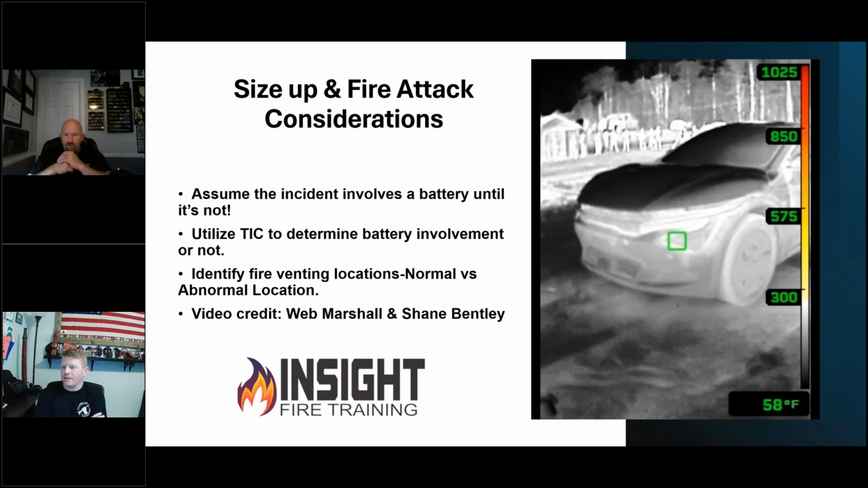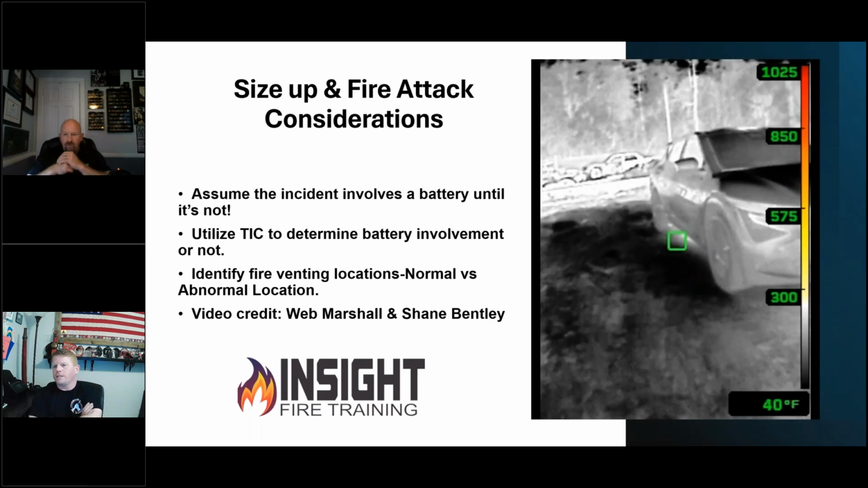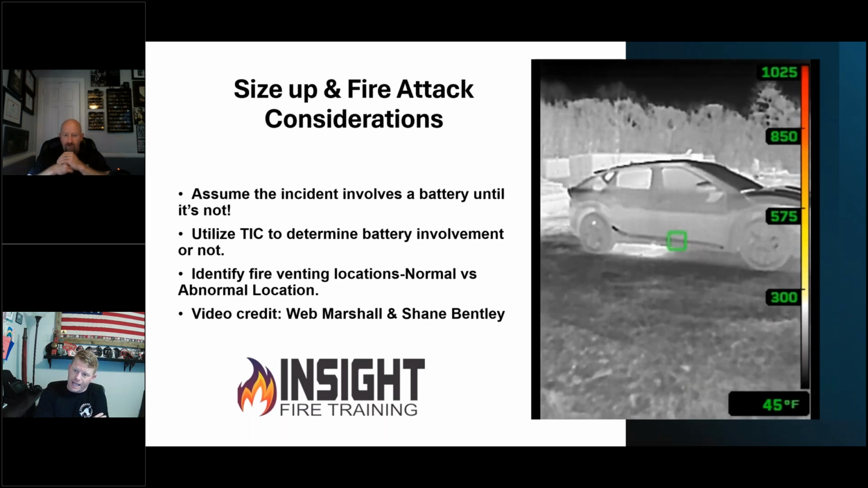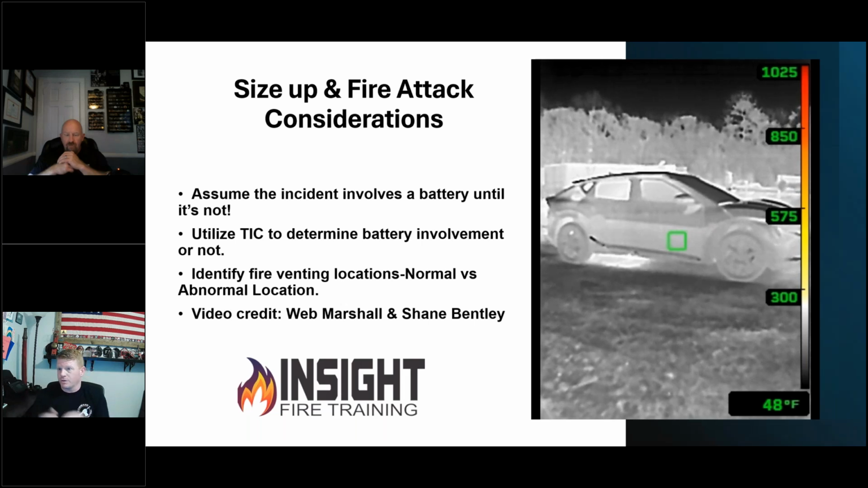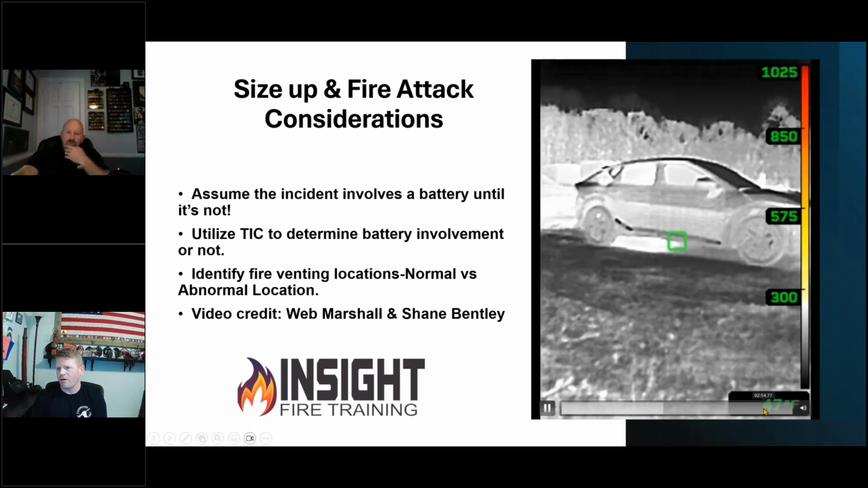If I was just scanning this and I see, oh, it's just a little bit of white smoke, it's not a big deal. White smoke in the structural environment is not a big deal. But a very concentrated, dense white cloud of smoke in this environment is explosive. In a video later, you'll see the flash and the deflagration of the battery taking off.